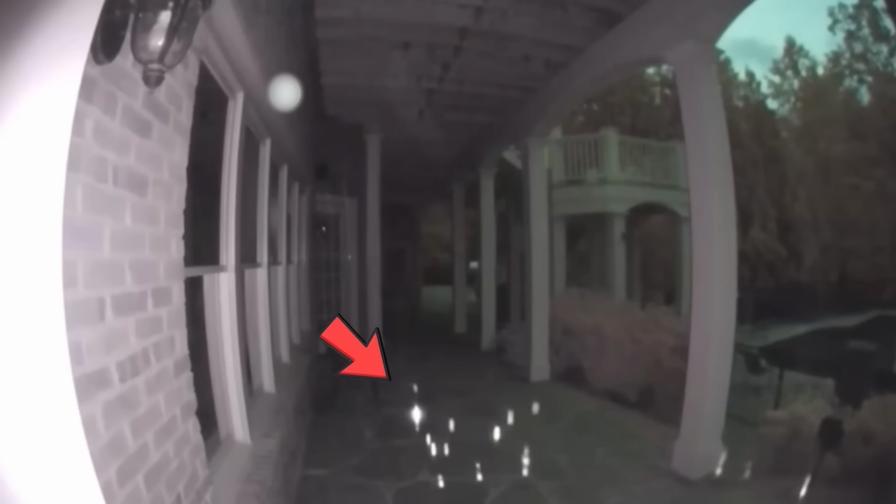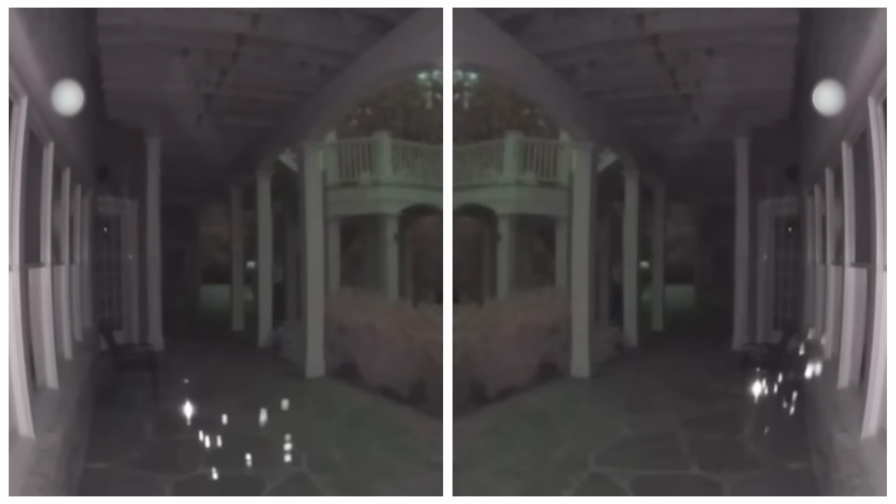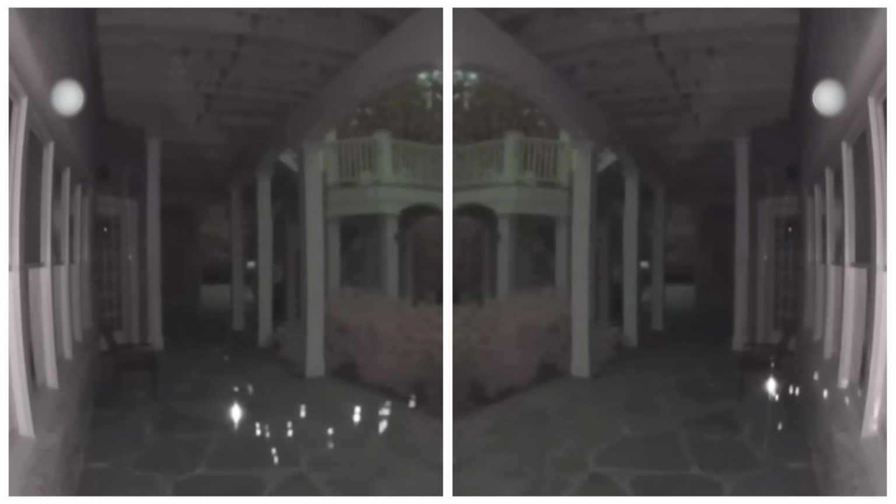As the camera's motion sensor triggers, a strange, glowing entity materializes in the frame. The eerie, pulsing orbs or plasma seem to dance and swirl, as if beckoning the camera to witness their otherworldly presence. The footage is both mesmerizing and unsettling, leaving us to wonder, what forces are at play here?